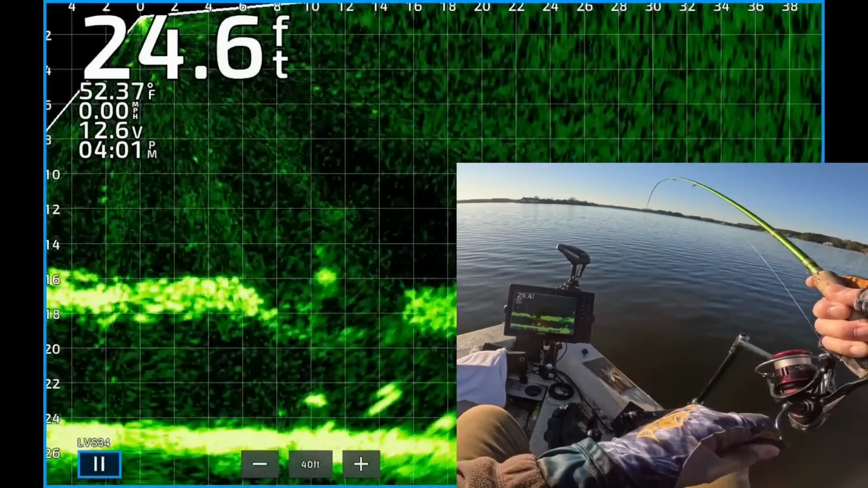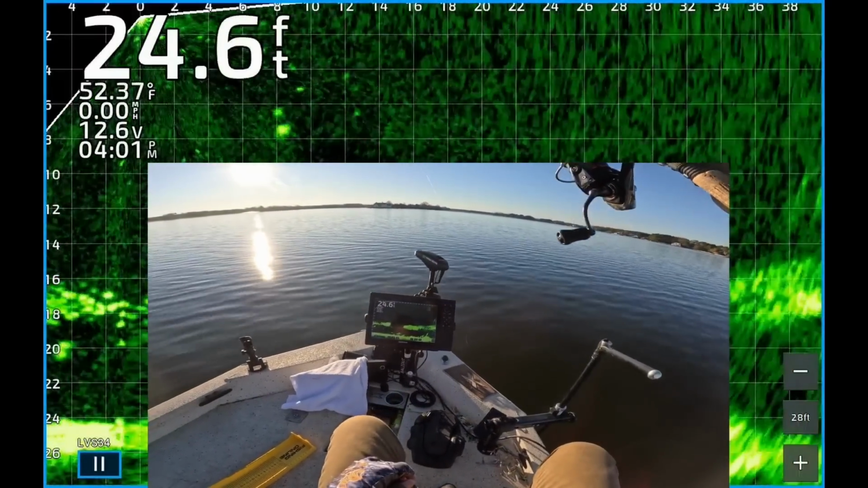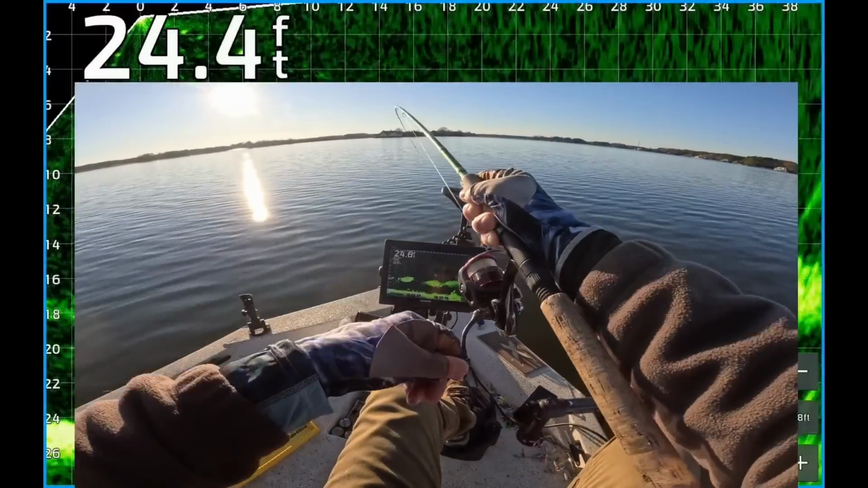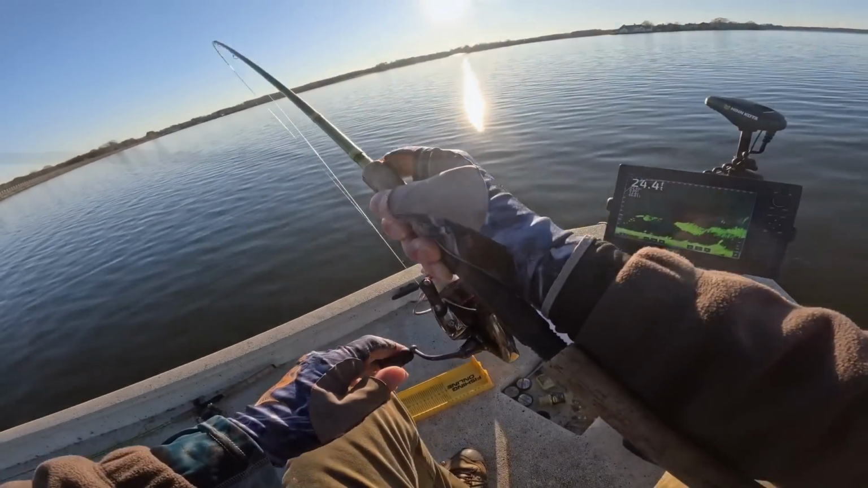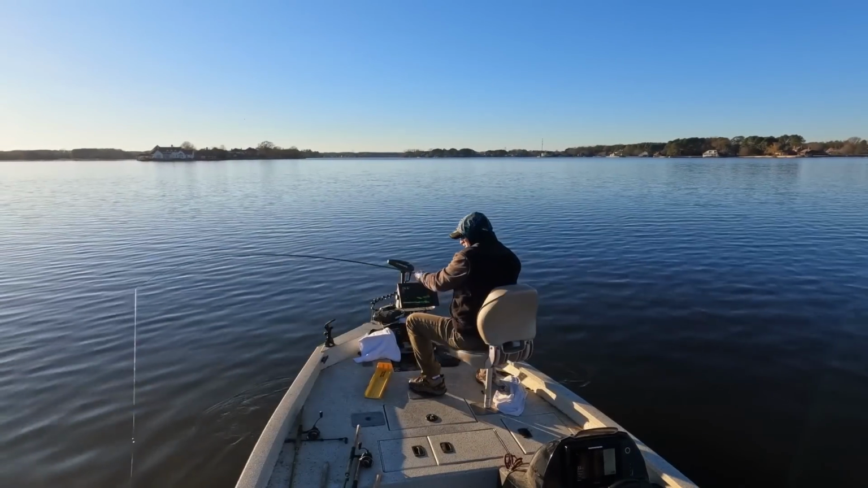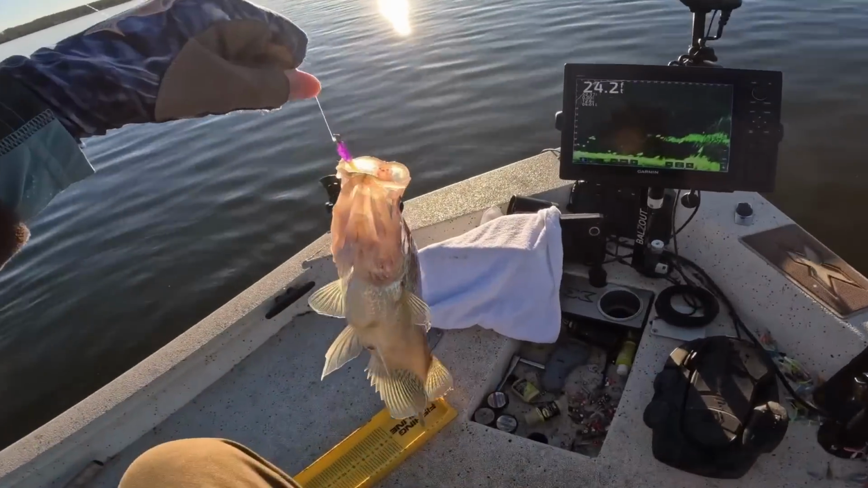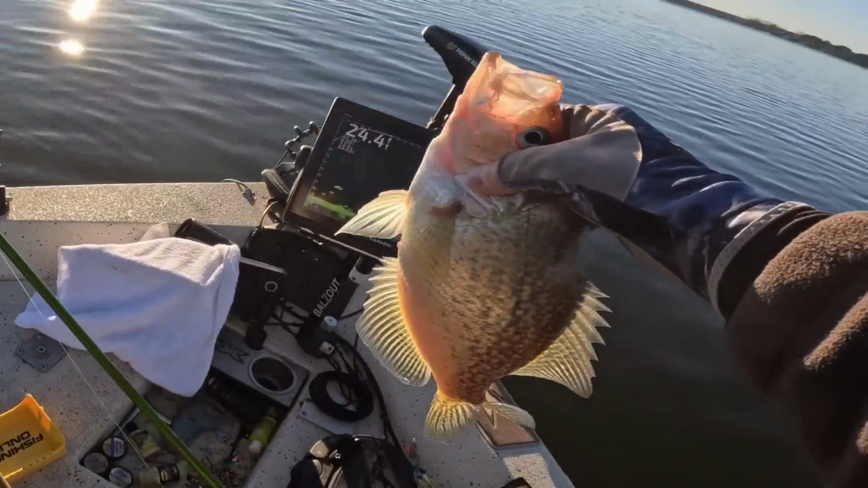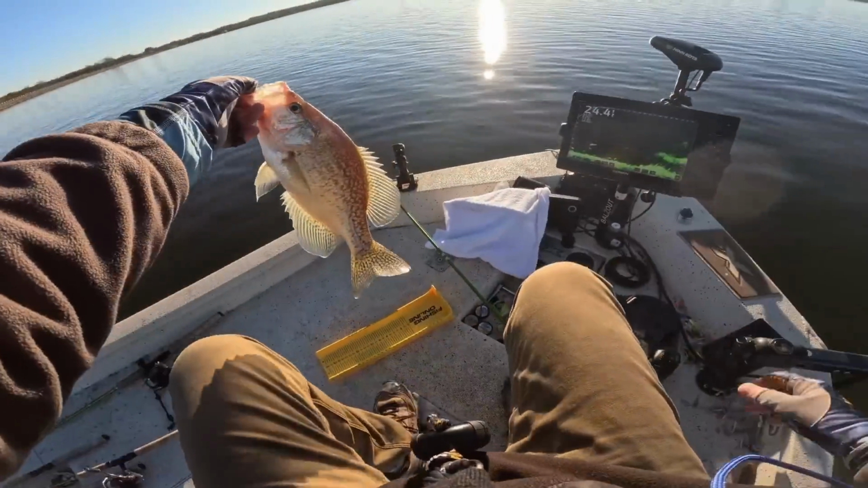Got him 12 feet out, right on the bottom. My goodness. These suckers are mean. Get in the boat. Look at the size of this monster. Goodness gracious. This is a grown one right here. Look at the size of that. Over 14 and a quarter.